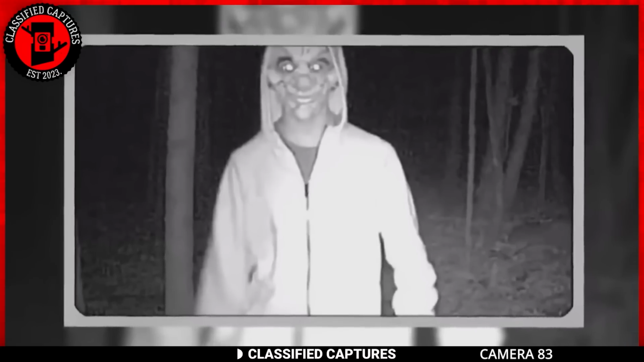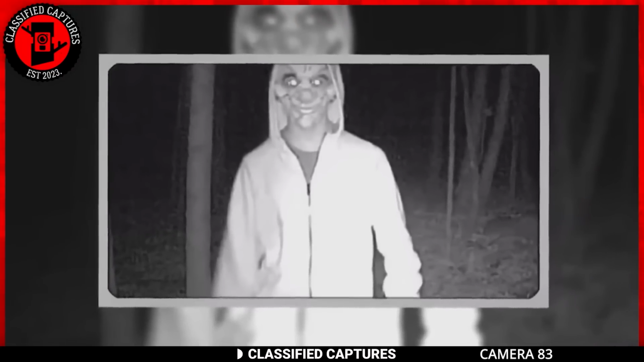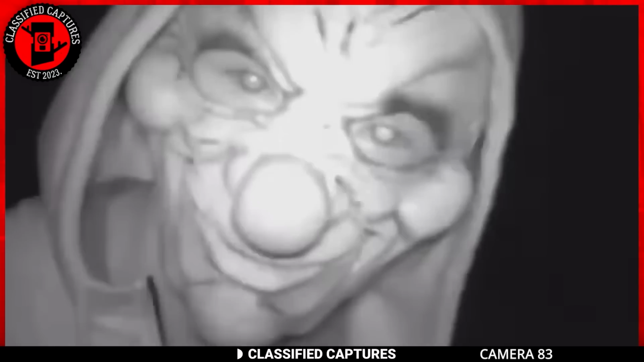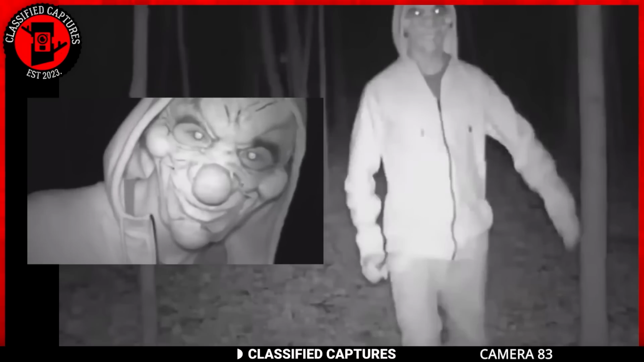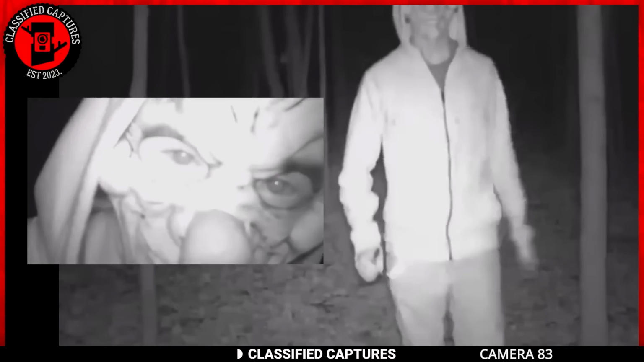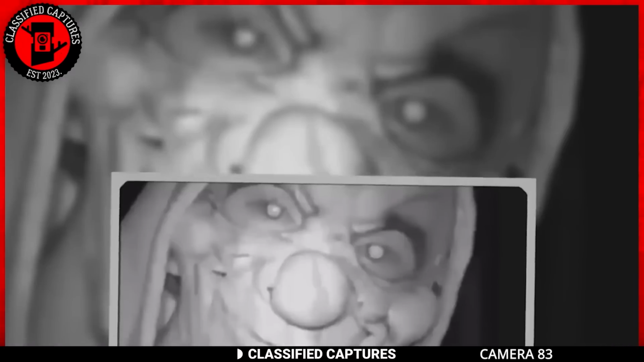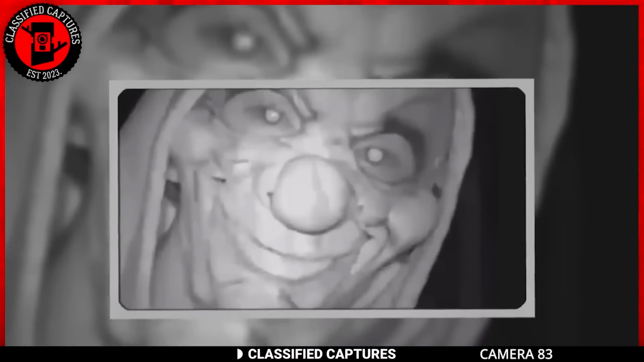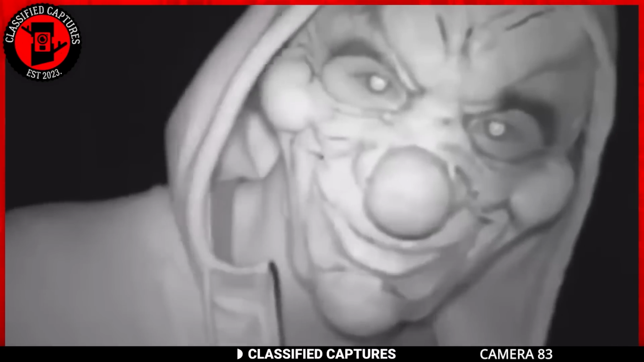Looking at how late it was, I don't think this clown is up to any good. Clowns, already a common fear for many, became even more terrifying when found lurking in dark, remote woods. The fact that he noticed the camera and deliberately approached suggests a level of awareness and perhaps even a desire to be seen. The isolated setting of the forest, combined with the late hour, makes this encounter particularly disturbing.